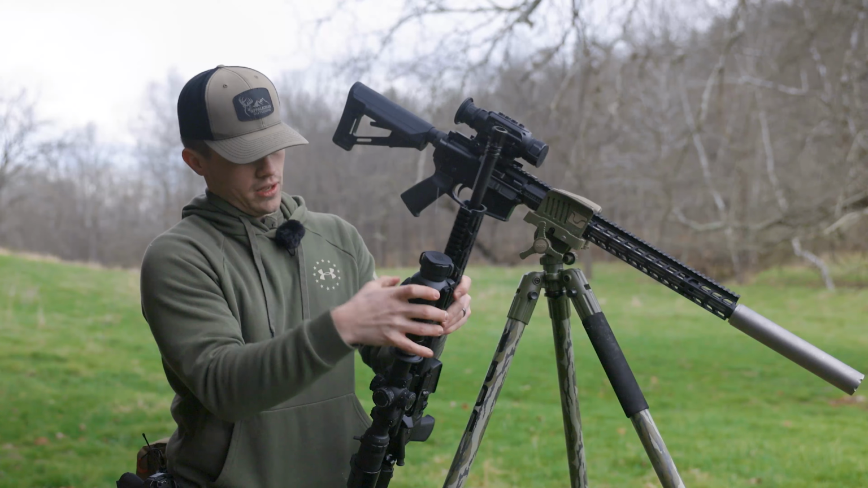Adjustable focus, CR123 batteries. They're Accufire, and Accufire really recommends you use only Accufire batteries or Surefire batteries, because a lot of the off-brand batteries won't hold a voltage that this thing needs to maintain itself. There's a lot of different features internally of this thermal that I really like.